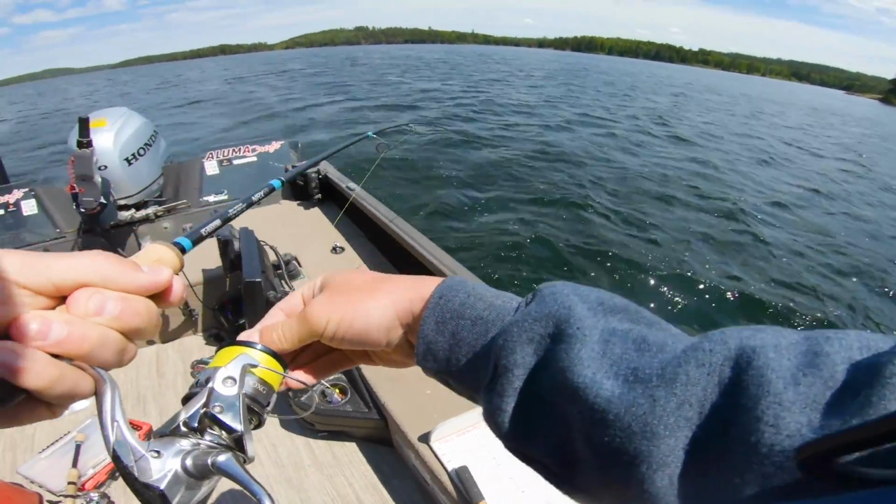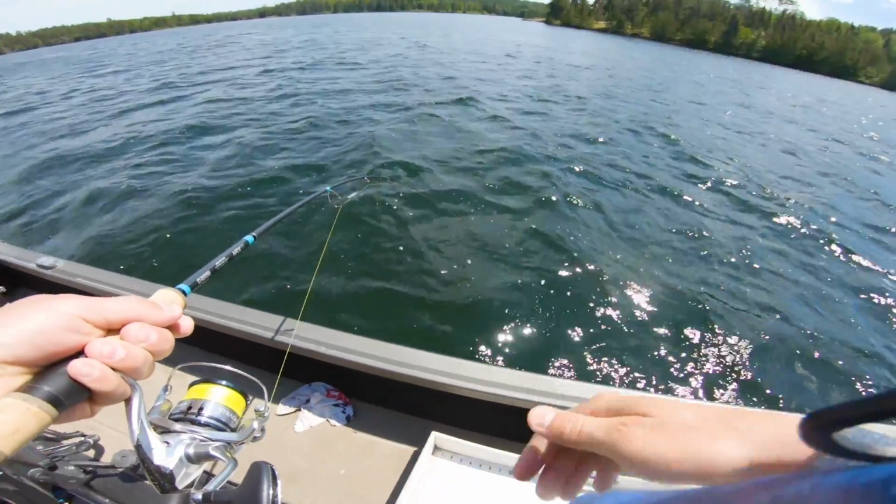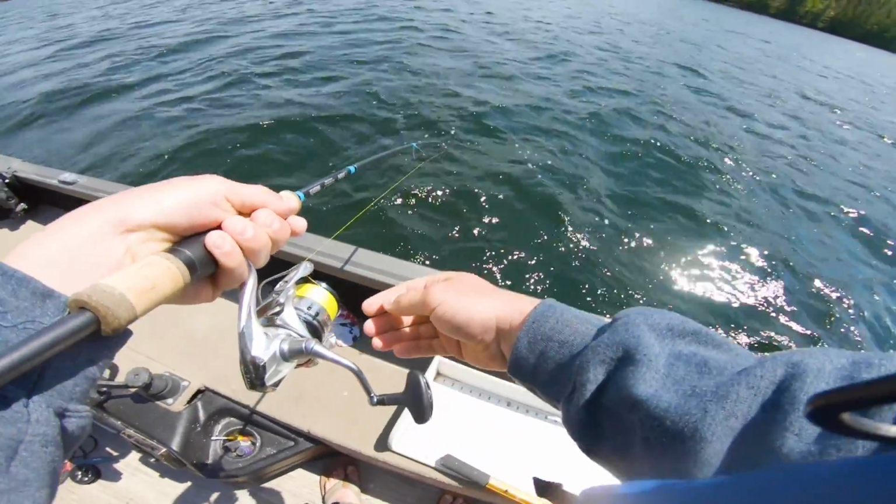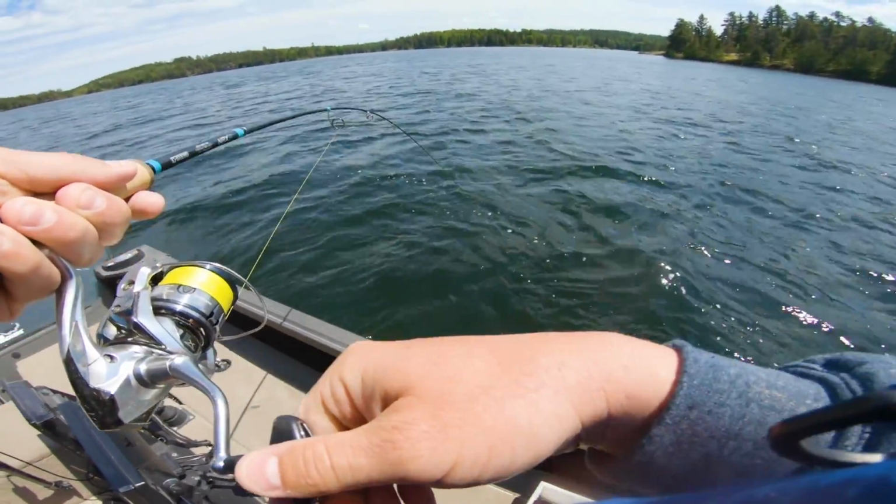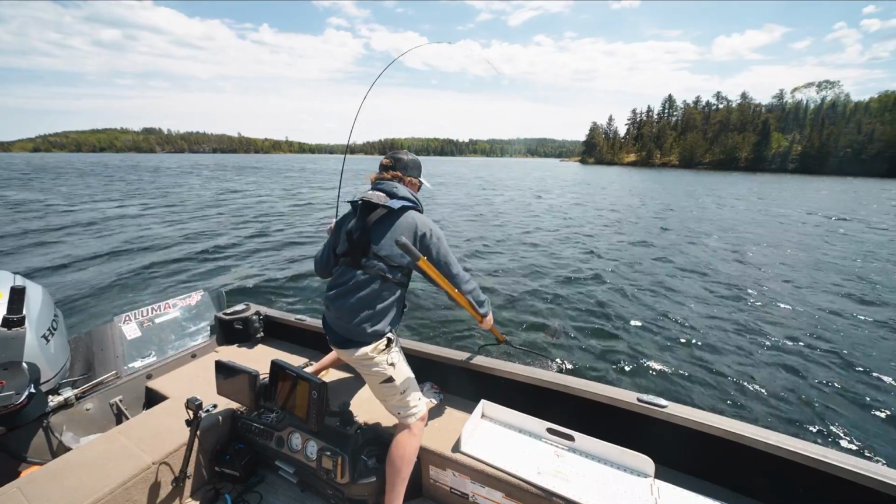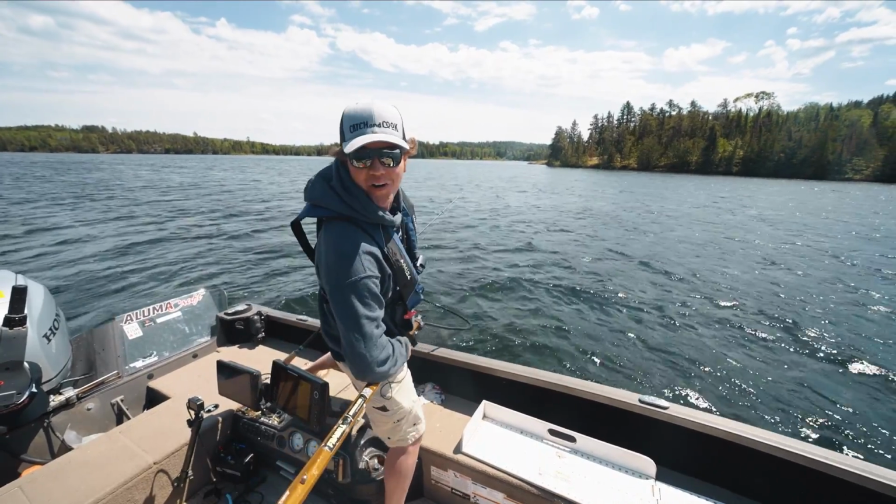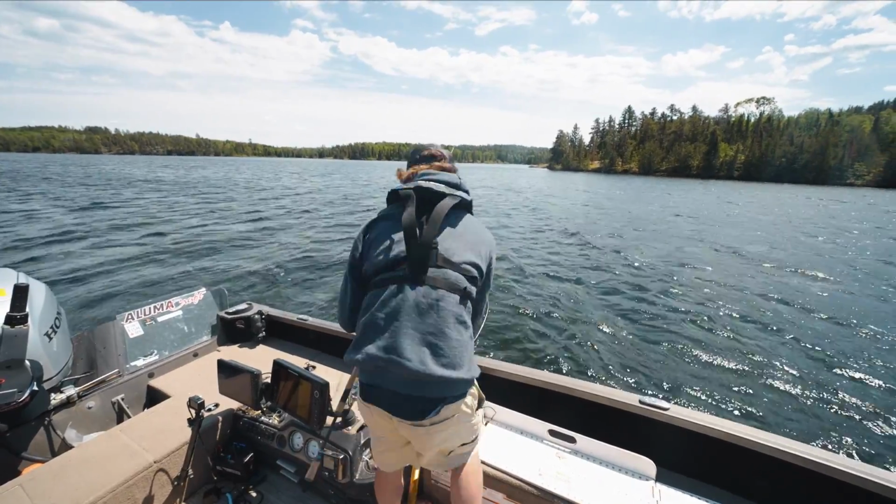Oh baby, what do we have? Could it be the elusive 30-incher? This fish is fighting way harder than any of the others. Oh man. I like these long whippy rods for this, a 7.5 medium light. It just loads up so good. That's pretty big. Yeah, that's really big. That's a really big walleye. Oh wow. We got a good one. That is a tank.